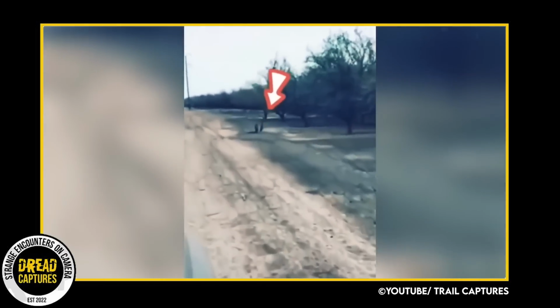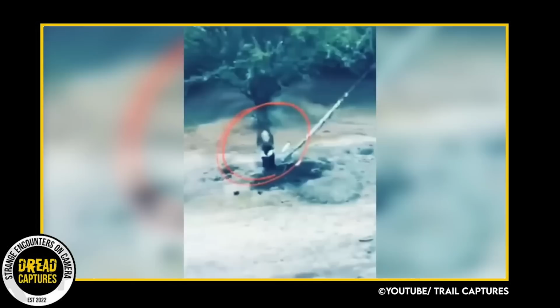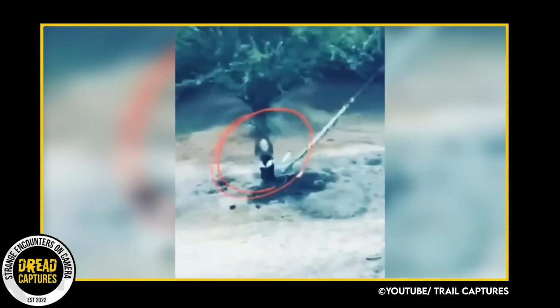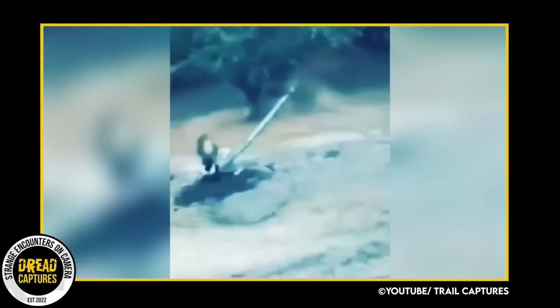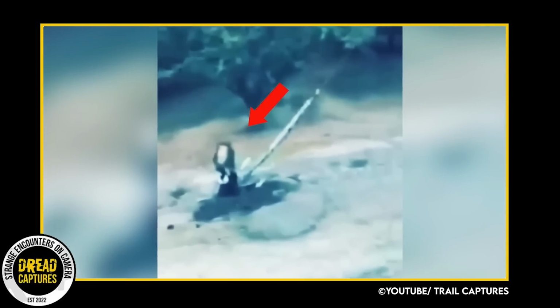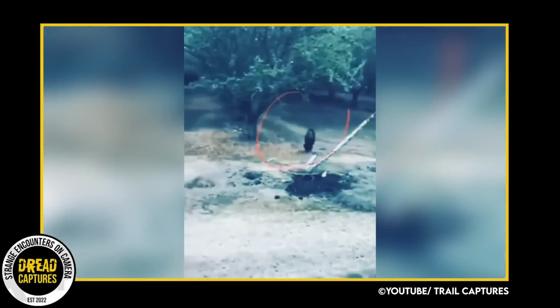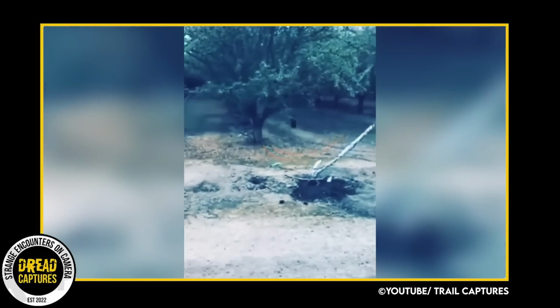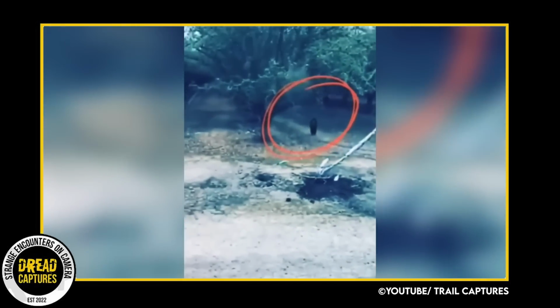I will say this. One commenter said that this was just a skunk, and the more and more I watch it, the more I'm inclined to think they are right. The body of the supposed creature running away might just be the tail of the skunk, even though the tail looks huge. I don't know, I'm definitely interested in your thoughts on this one.